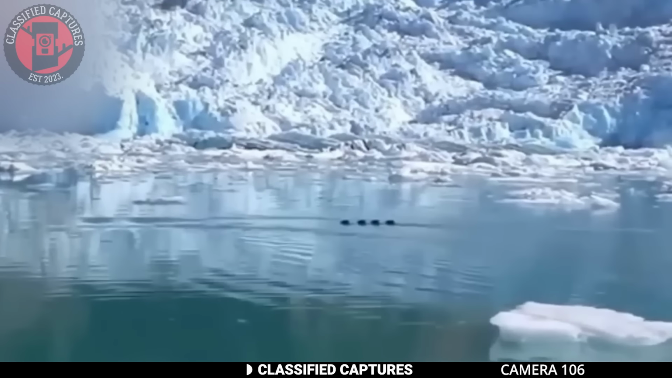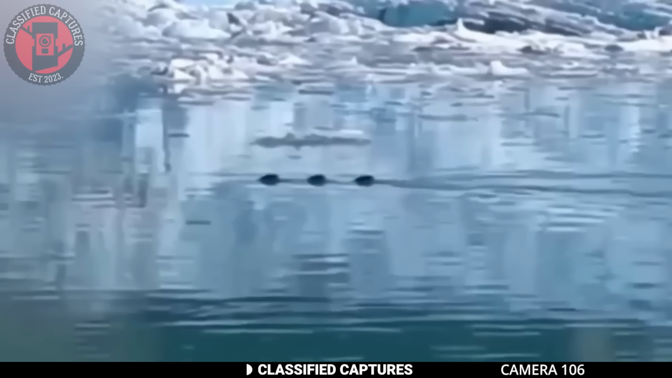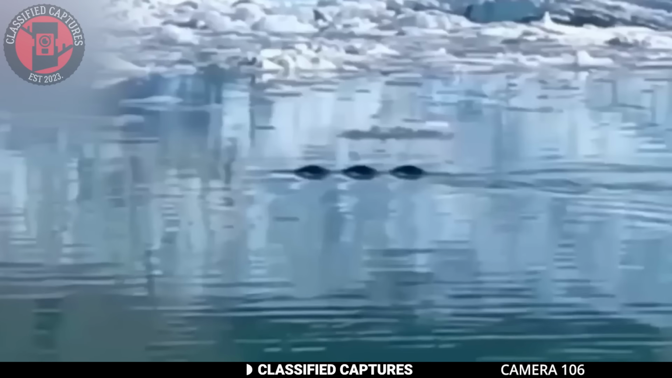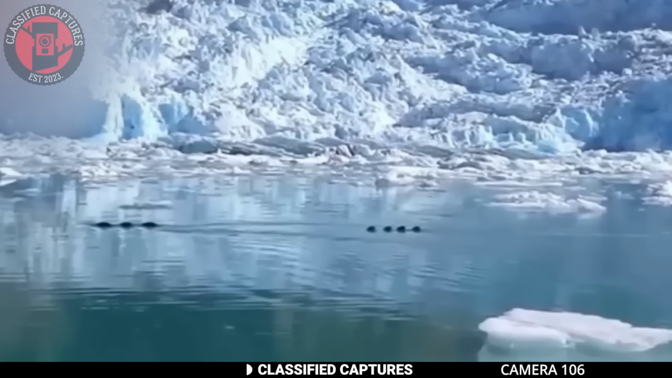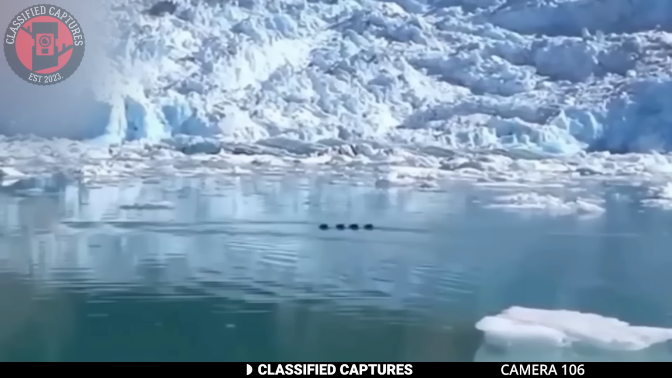Back in 2022, a group of people were touring Alaska when they noticed something unusual on the water's surface. There was some kind of creature moving beneath the water, and on the surface you could see several bumps rising and falling, almost like they belonged to a single massive body. The thing is, no one knows what it was. With the ocean being one of the most unexplored parts of the Earth, it wouldn't be surprising if this was some kind of undiscovered sea monster. Because when you look at the movement, whatever this was seemed incredibly long and massive. Unless, of course, it's AI and CGI at work.